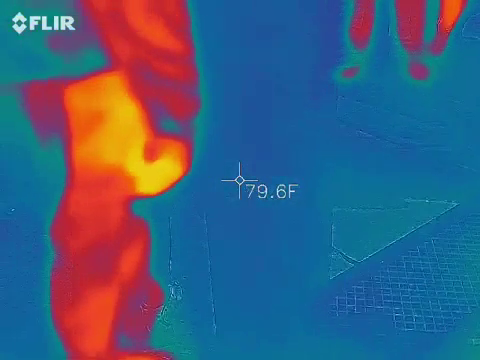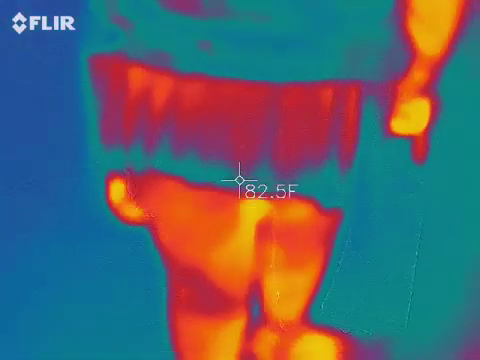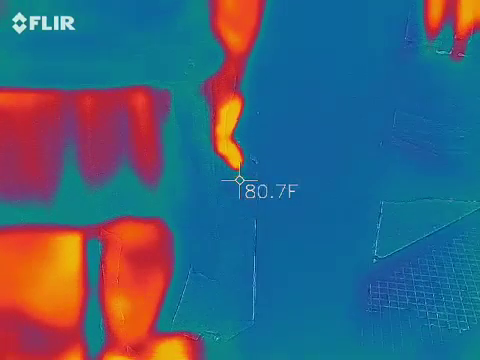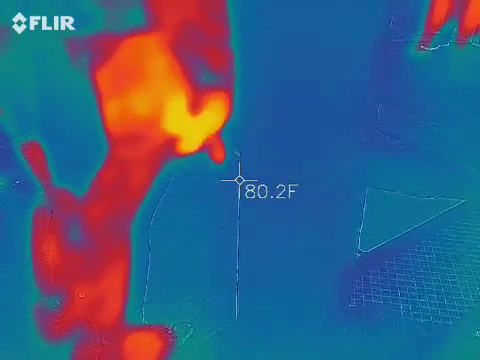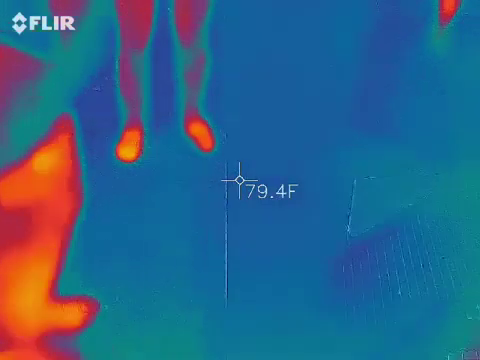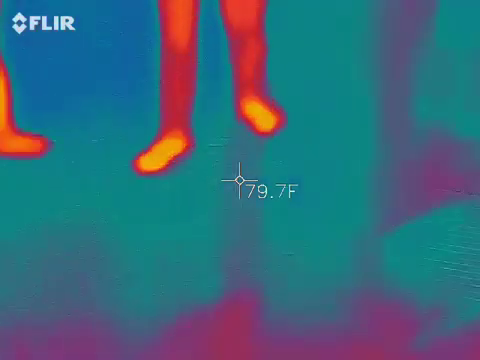What is this car doing? Call the cop on us. I'm technically in an area where I shouldn't be stopping, to be honest, so I'm just wondering if he's turning me in. Alright, so let's actually go move to the other side because we're going to be talking about that building anyway. Let's go ahead and cross the lines.